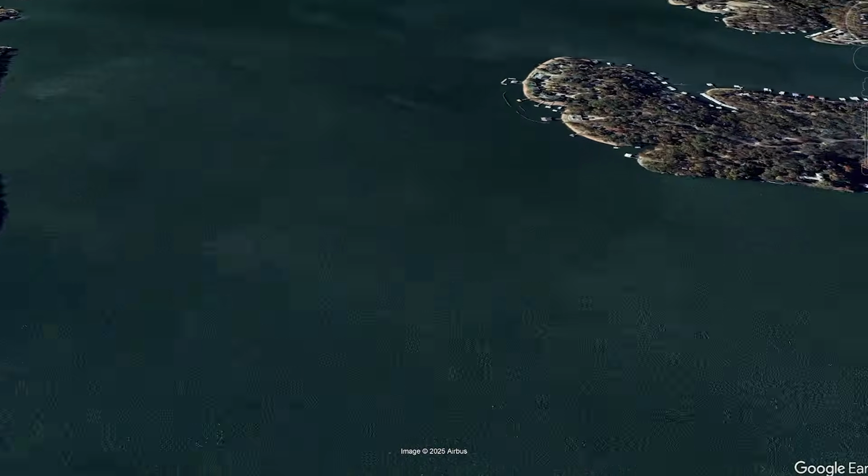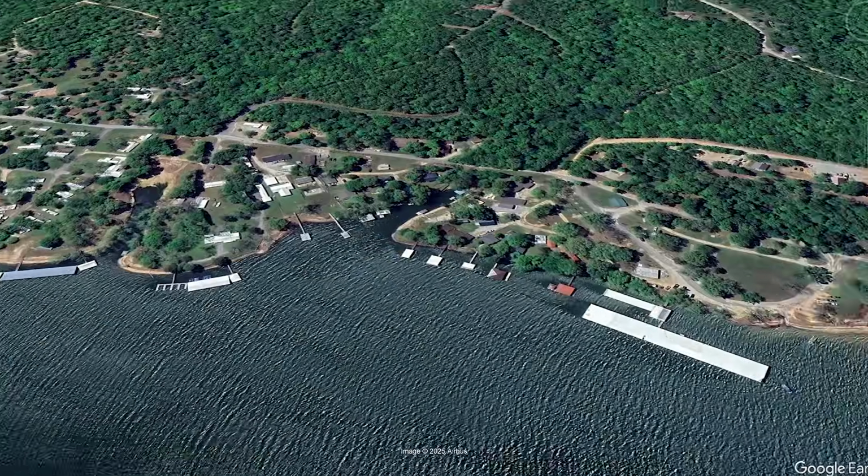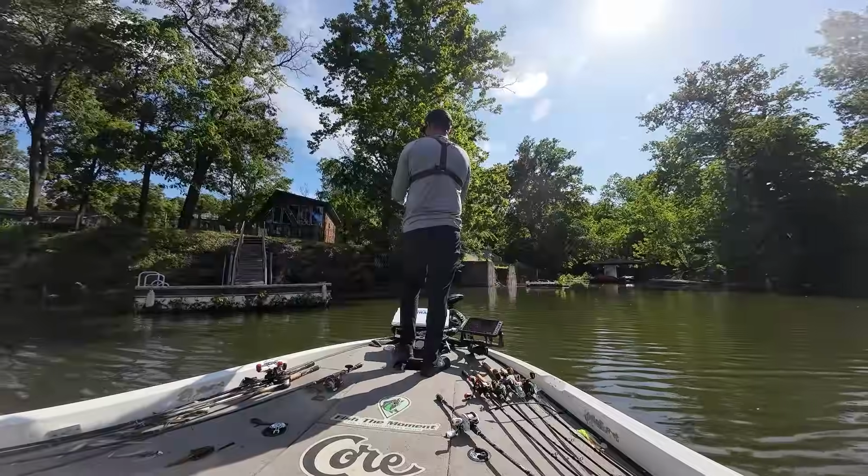I wasn't really catching any quality fish off these main lake community hole ledges, so I decided to use the last few hours of my day to actually idle back into one of these runoff areas and see if I could continue my pattern from earlier in the day.